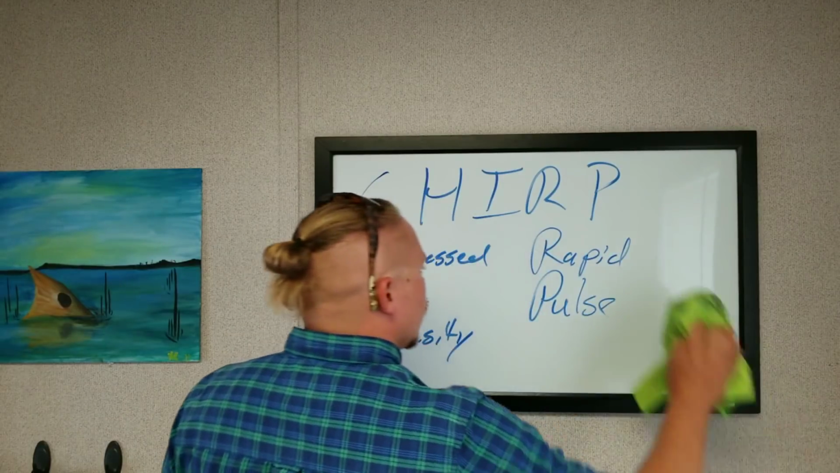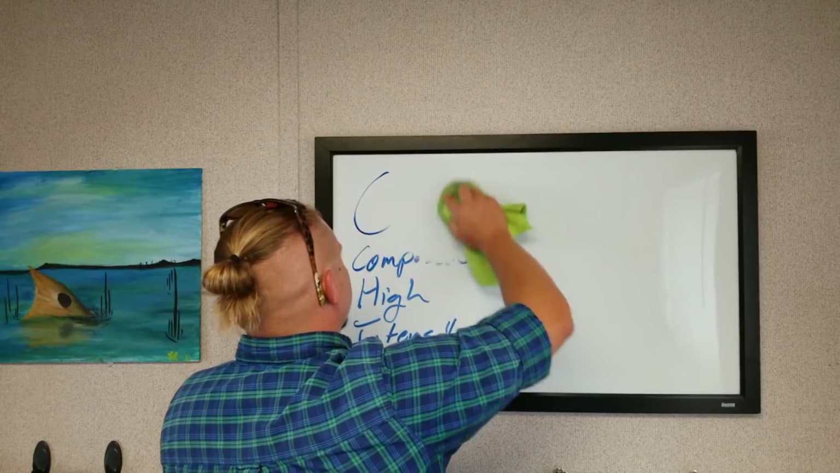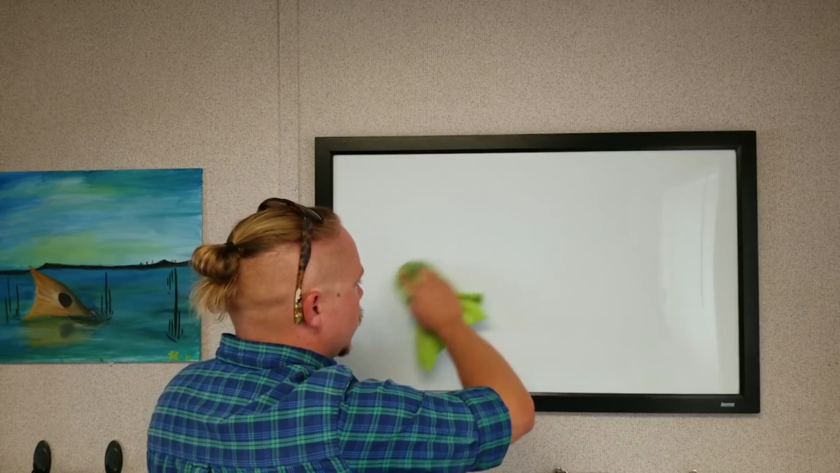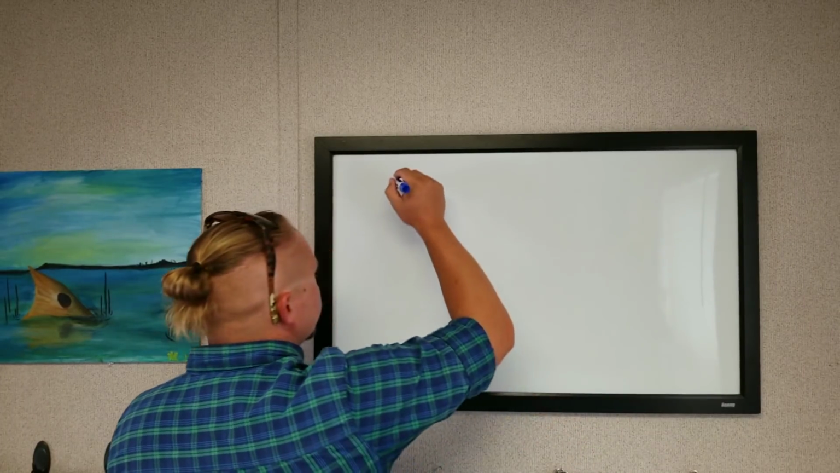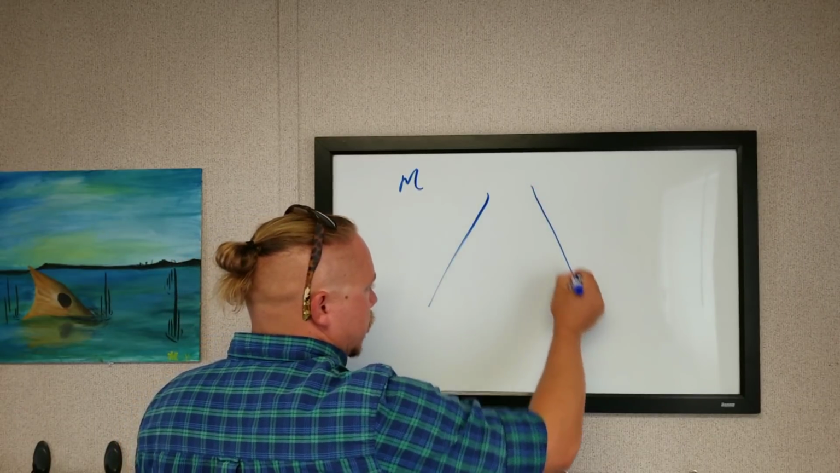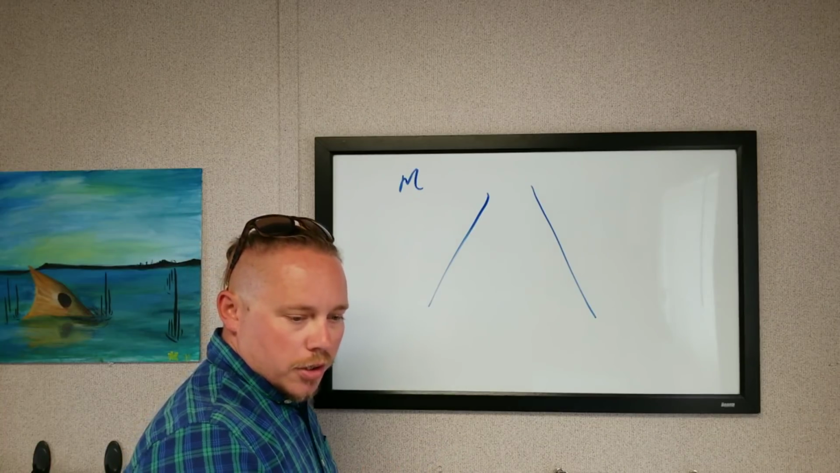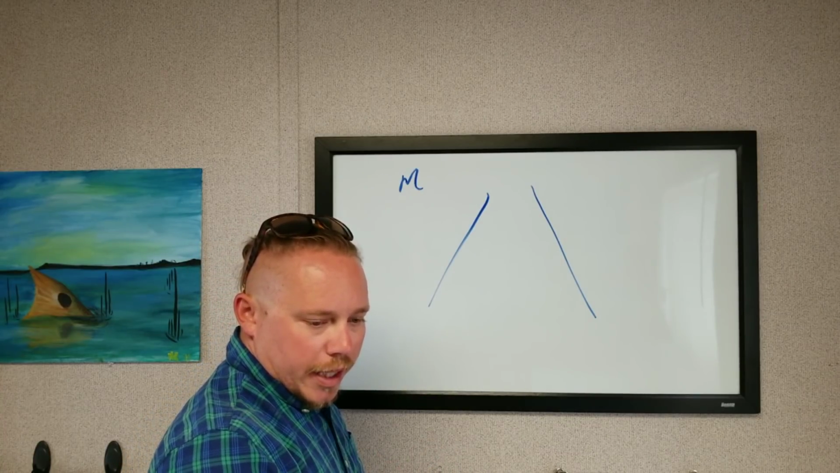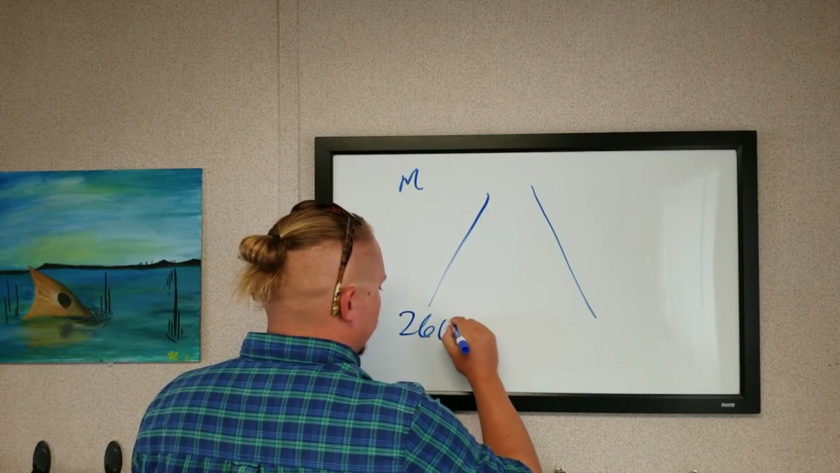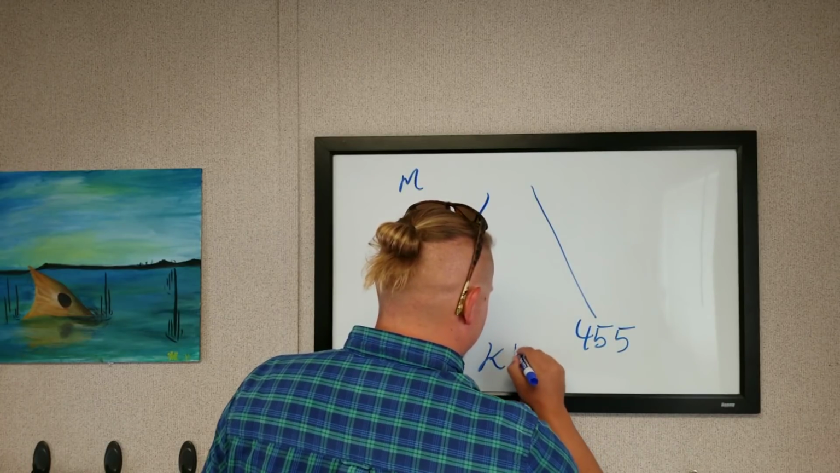No problem. So, let's take, for example, medium chirp. Now, what a chirp does is, within a certain range, let's say it's a medium chirp, I am going to be able to broadcast out an infinite number of frequencies within a particular range. So a medium chirp is going to be between 260 to 455 kilohertz.